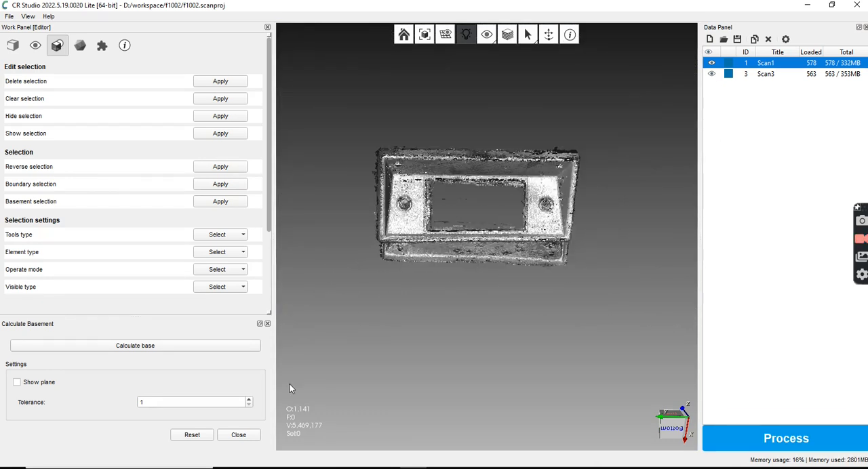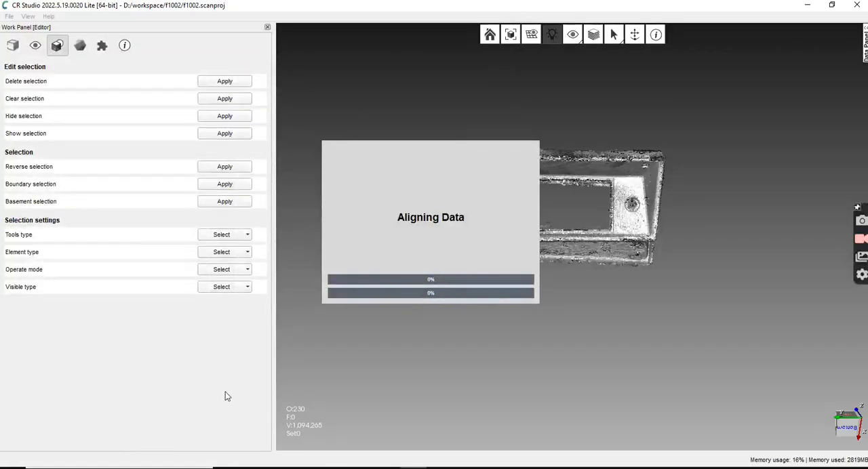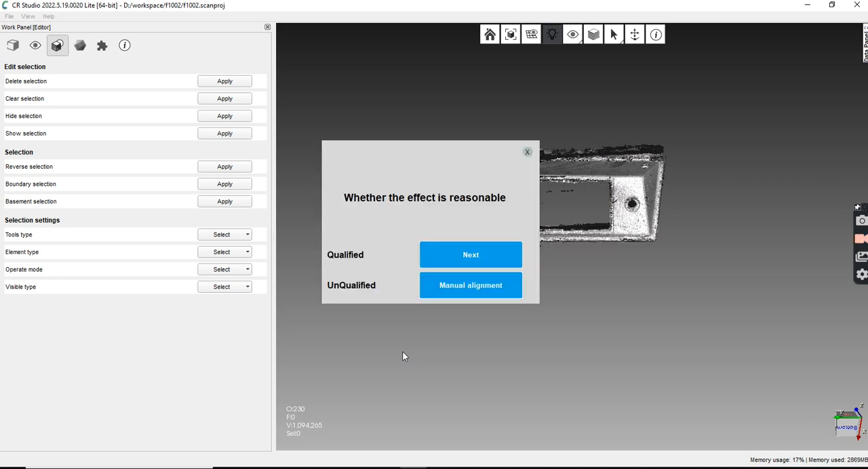Let's go ahead and see. And I'm just curious. It may actually try to align. Let's see if it does it. I doubt it, but it's worth a try. And that looks terrible.